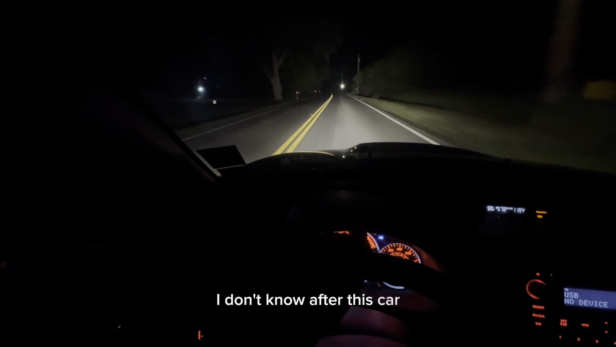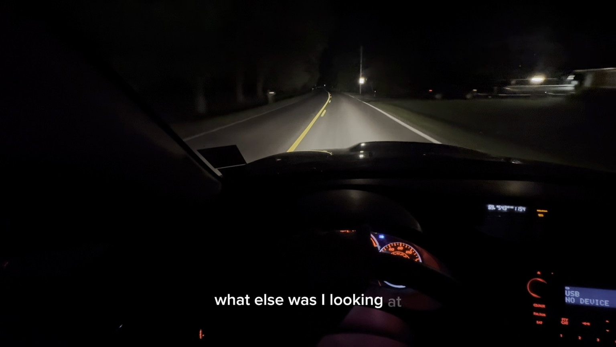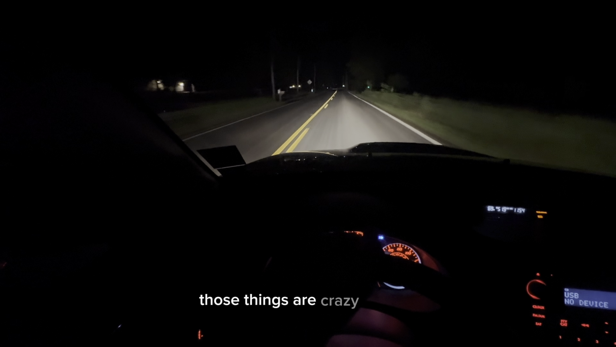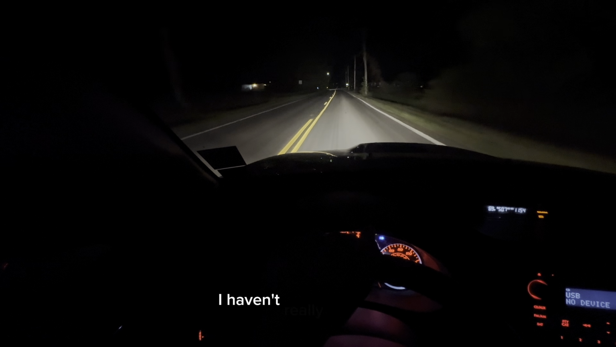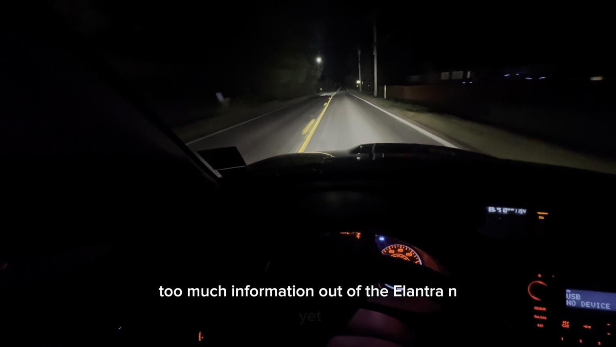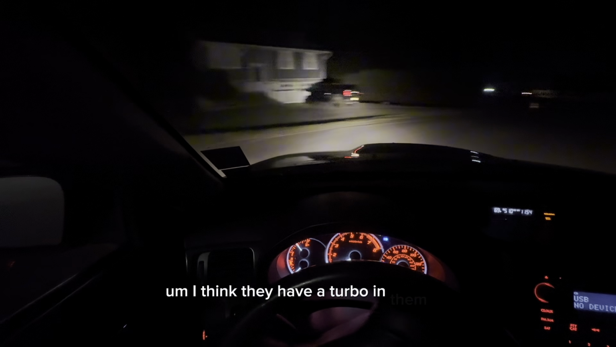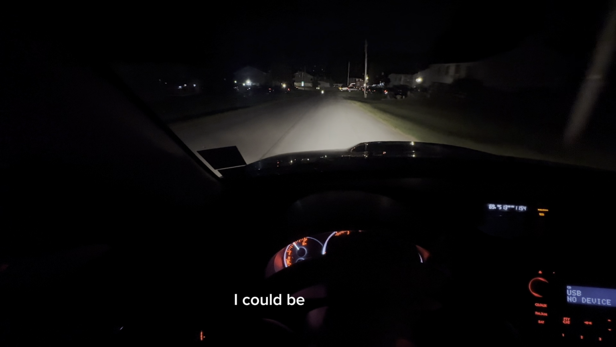After this car, I was looking at GR Corollas. What else was I looking at? I was looking at Hyundai Elantra Ns. My cousin actually has an Elantra N. Those things are crazy fast. I haven't really gotten too much information out of the Elantra N yet. I haven't done my research, but I know that they're pretty fast. I think they have a turbo in them. They have some crazy system, I heard, but I could be wrong.